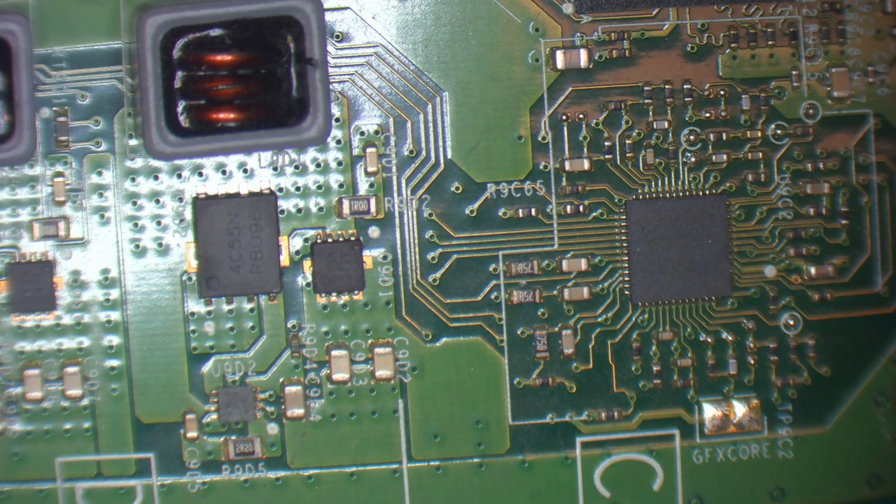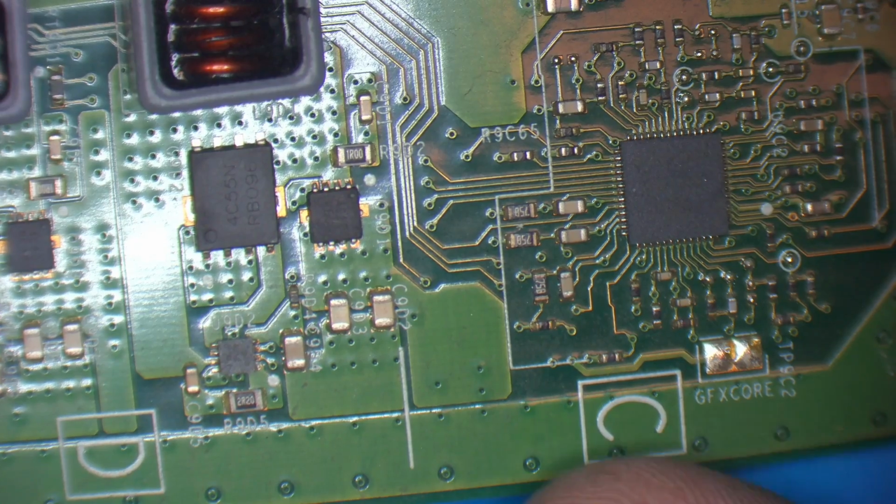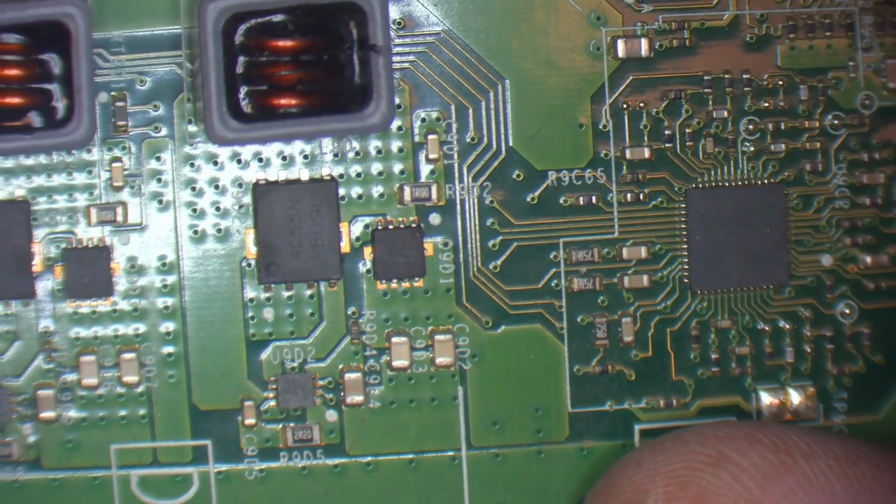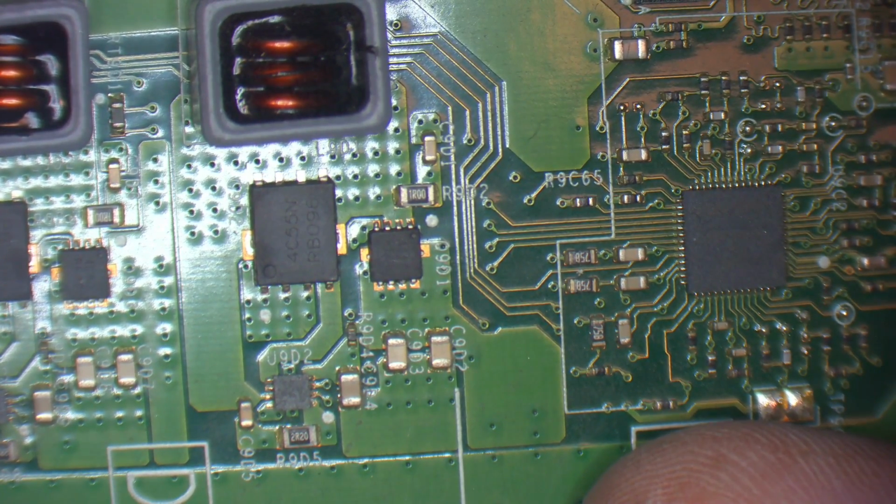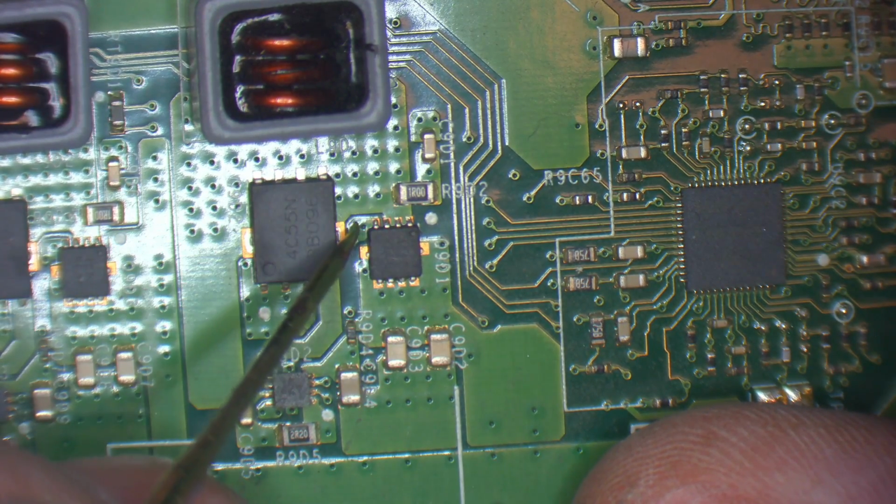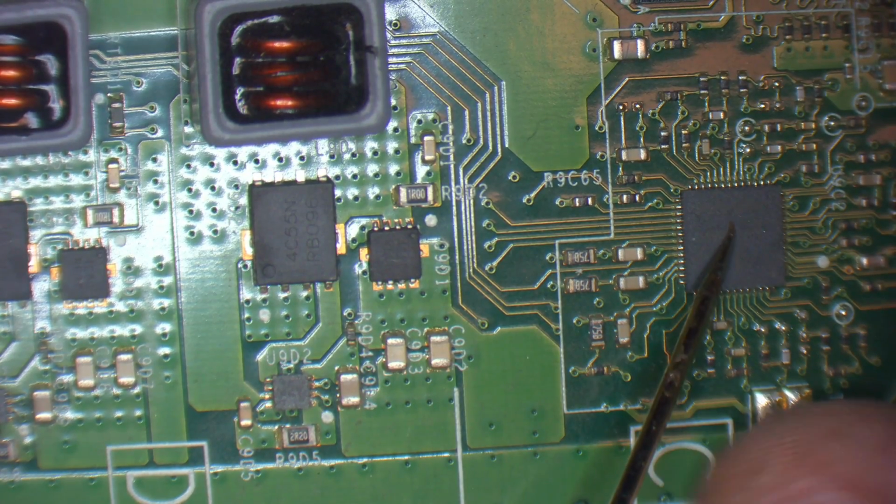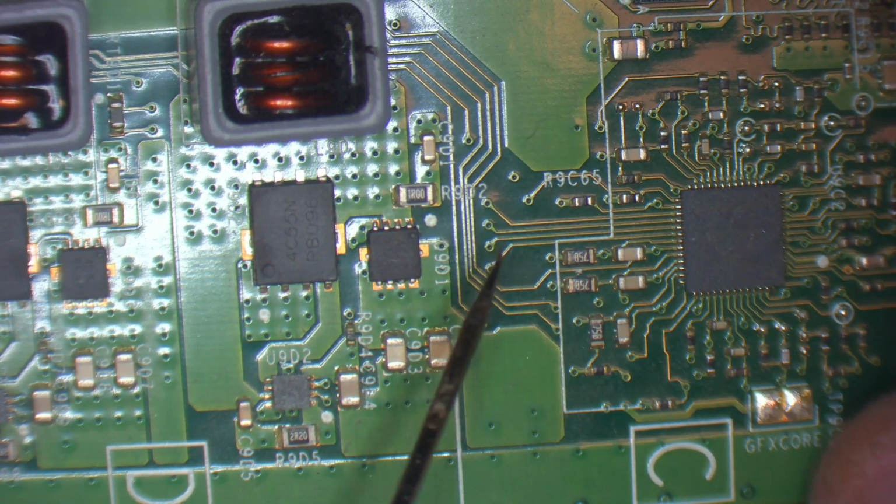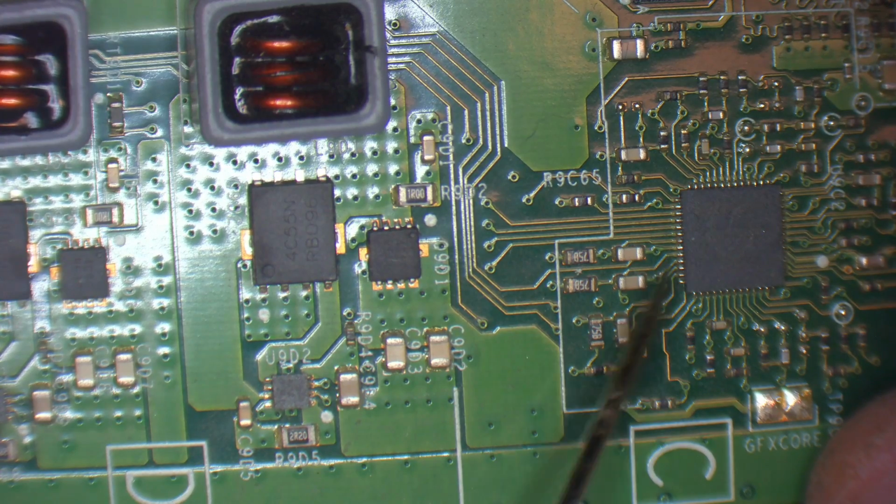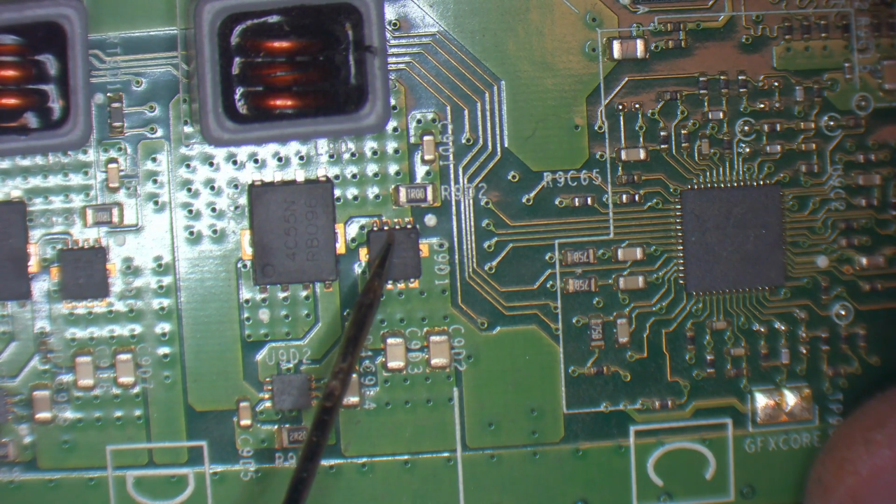So I'm in diode mode, and my red probe I'm going to pop on ground. So my positive lead, for any of you old timers out there who still call it a positive lead. And the black probe I'm going to pop on this point here. So basically the way this works is when it comes from this chip here, this NCP4204, it comes through here and then it goes through here, and this is the source on the MOSFET, this is the gate, and this is the drain.